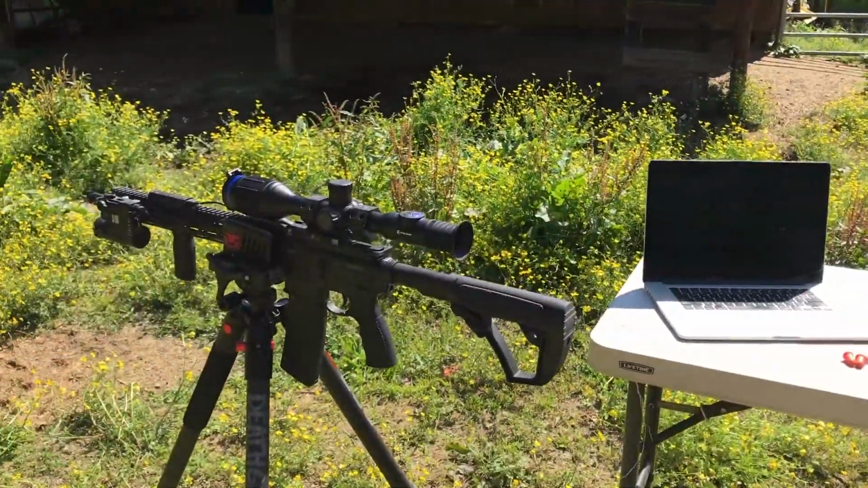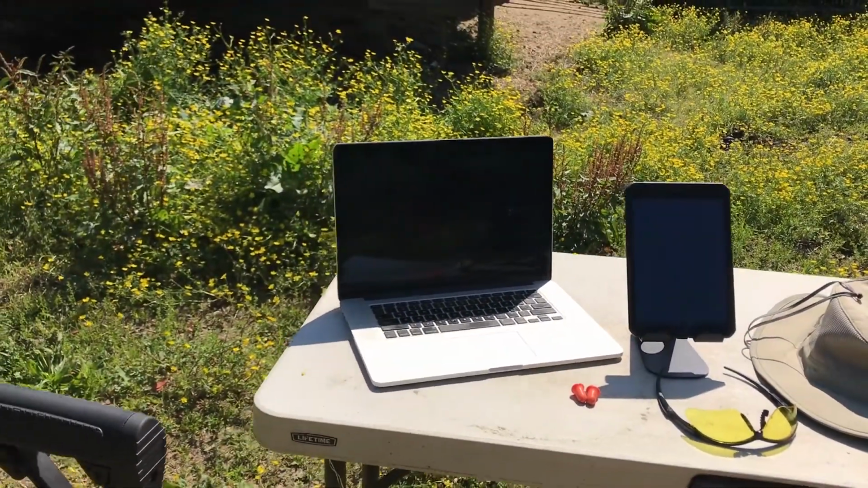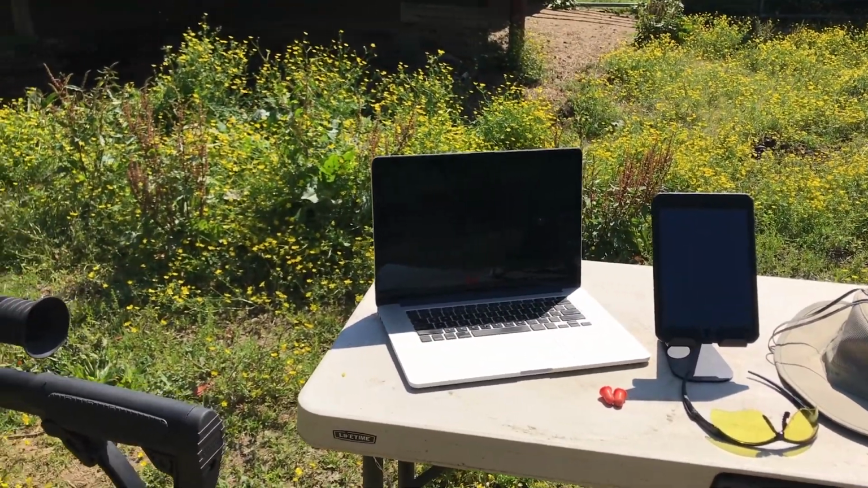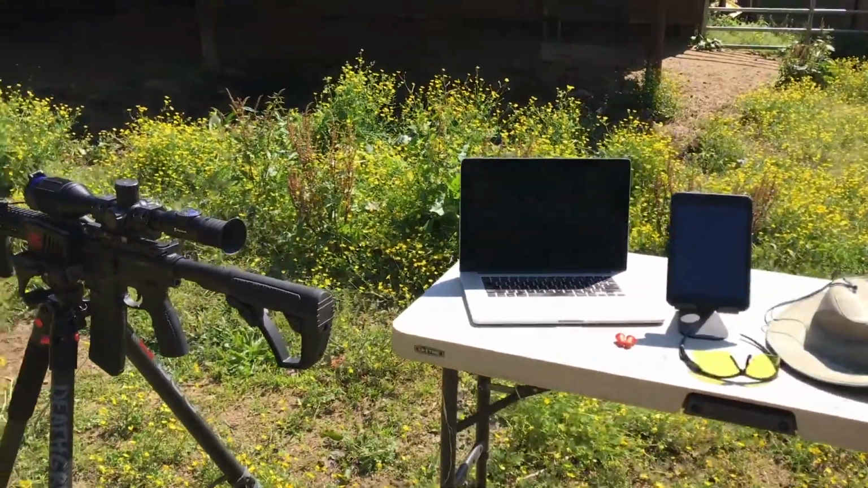Anyway, we're gonna get this guy zeroed here at 50 yards and then back there at 100. I just brought everything out, so I'm letting the optic and eyes and ears and some other things kind of come up to air temperature, so everything doesn't fog up with humidity and whatnot. So let me go heat up the target.